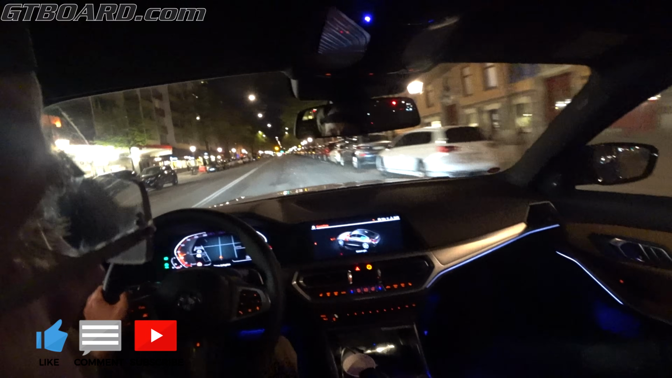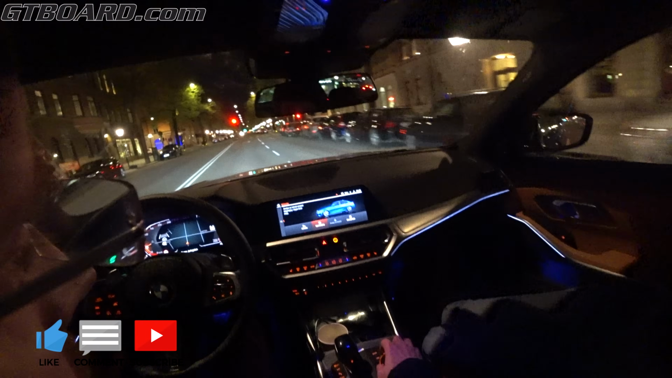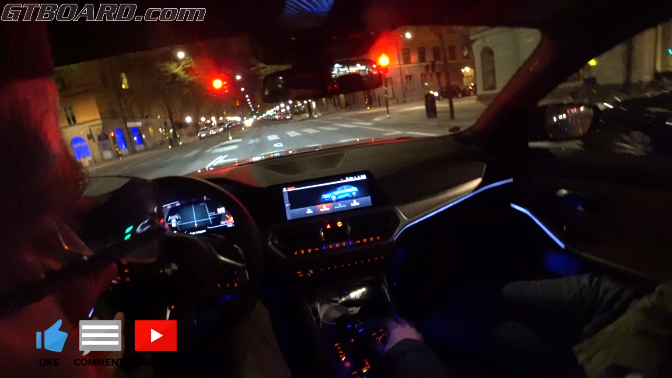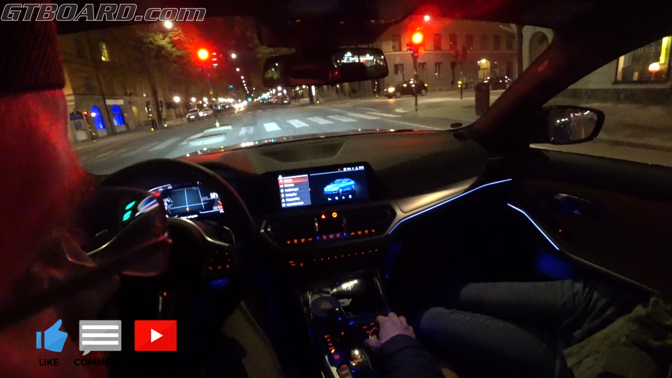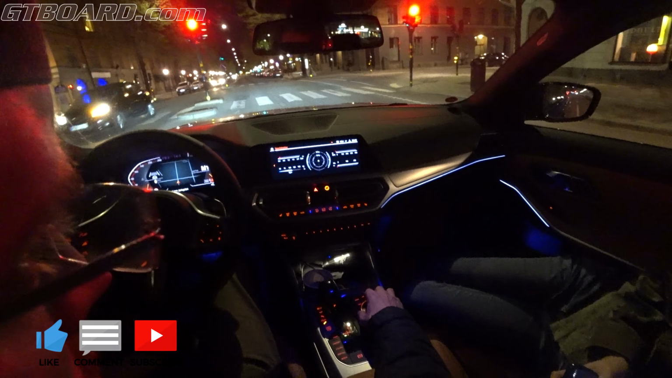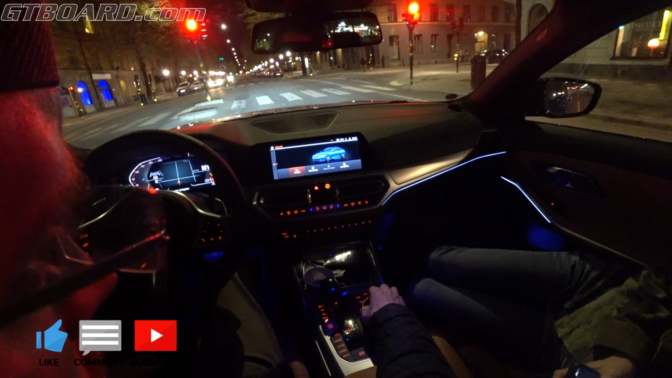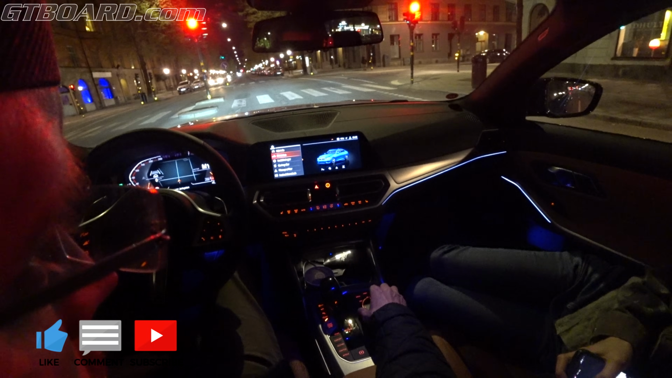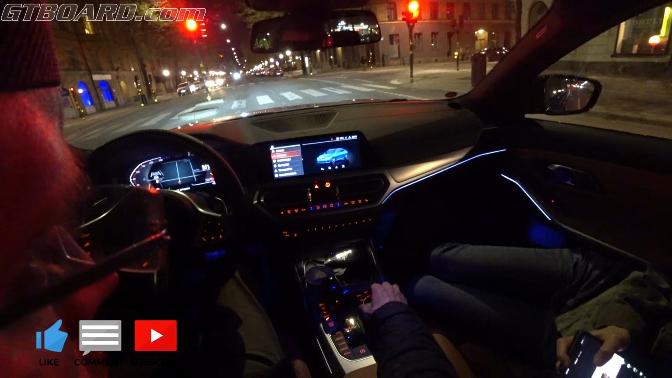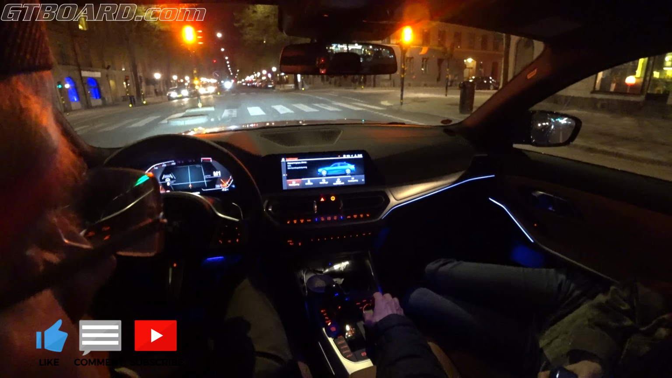Energy flow. I want the power meters. What the hell? Where is the power? Oh yeah, here we have it.